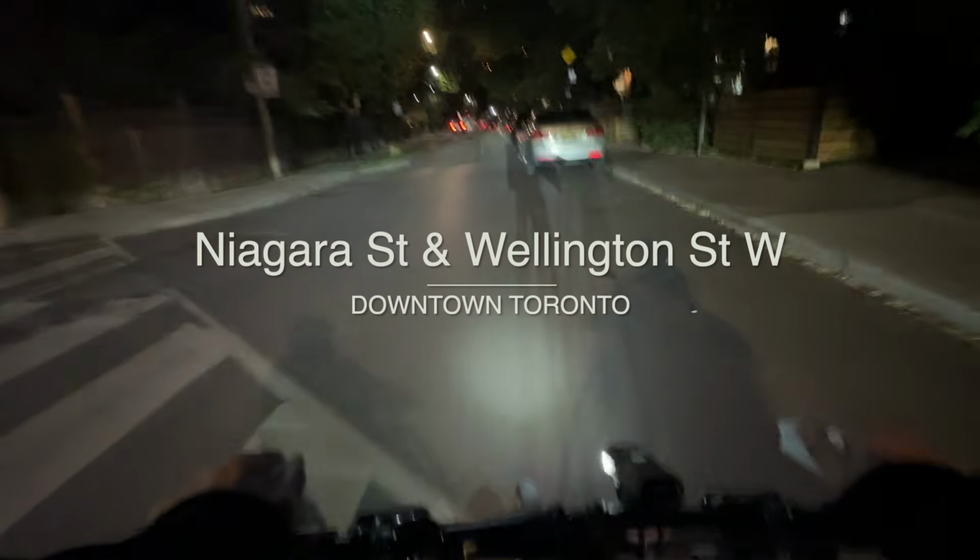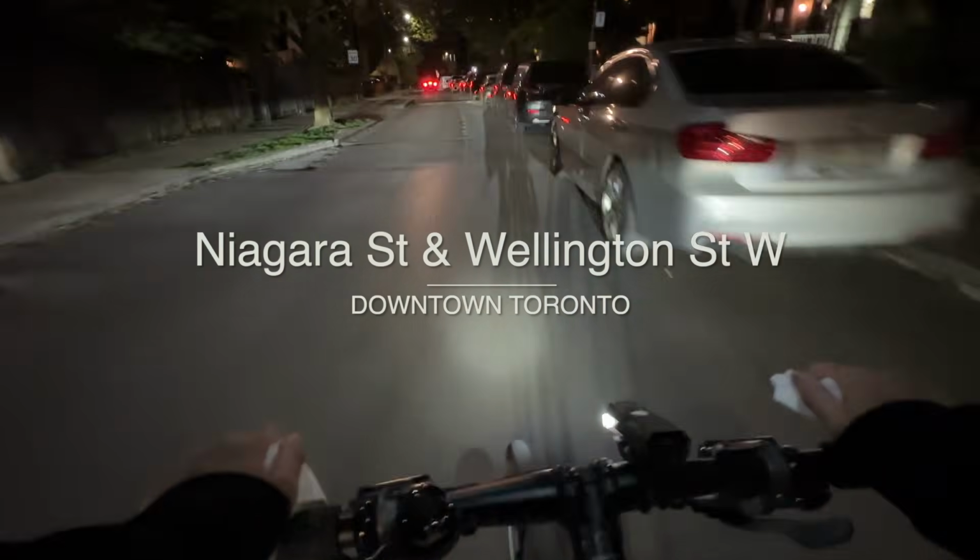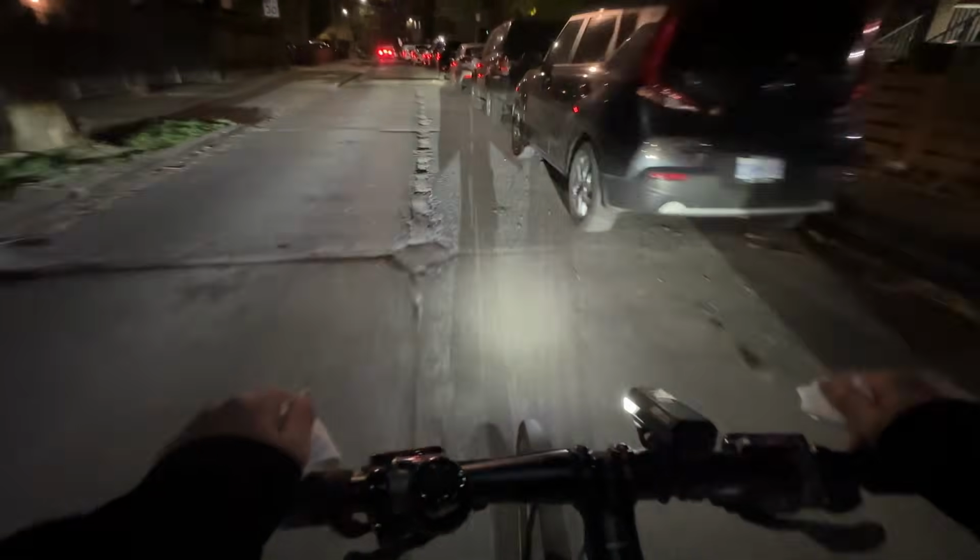Okay, Niagara Street is bad. Right, just start right here. I don't know if my angle will pick it up, but it is very bad. Needs a whole new road.